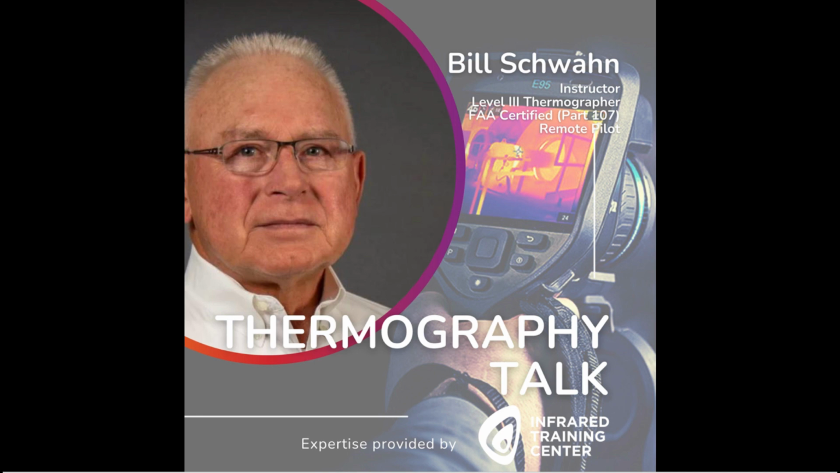Imagine the wildest, most crazy sUA application you can think of. Congratulations, you just looked into the future. One of the applications is evaluation of concrete bridge decks with an sUAS infrared camera. This image shows delamination of the bridge deck and possible moisture intrusion in the yellow areas or thermal anomalies in this iron bow pattern.